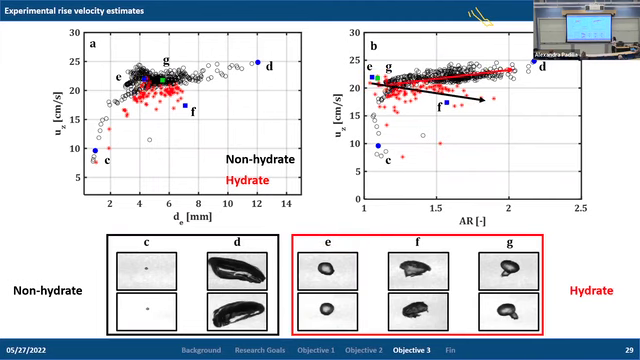And also we can start to see some trends in the data where non-hydrate gas bubbles tend to rise faster as their aspect ratio increases. And as the aspect ratio increases for hydrate coated bubbles, there tends to be a decrease in the rise velocity. And this highlights how shape has an effect on the rise velocity based on whether it has a coating or no coating.